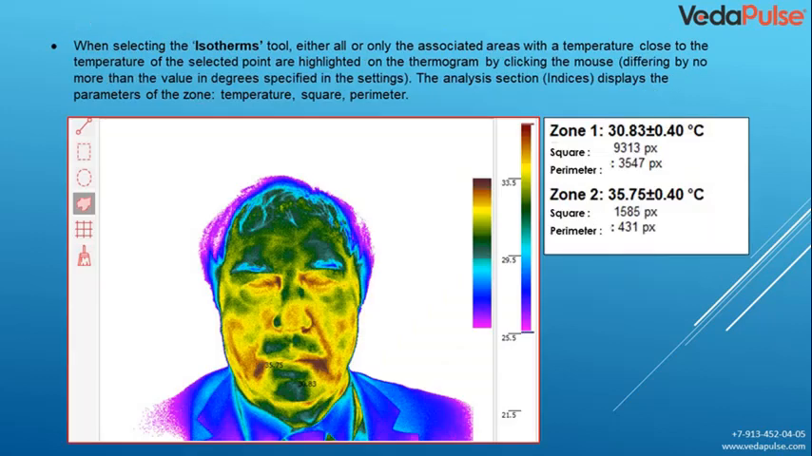When selecting the Isotherms tool, there are certain areas that we would like to see. We click Isotherms, select these zones, and in the menu, you can see the average temperature of these zones. We can see how many pixels each takes up. You can see them at different points, and we clearly define these zones. Particularly here Zone 1 is the chin, and Zone 2 is the hotspot area near the lip.